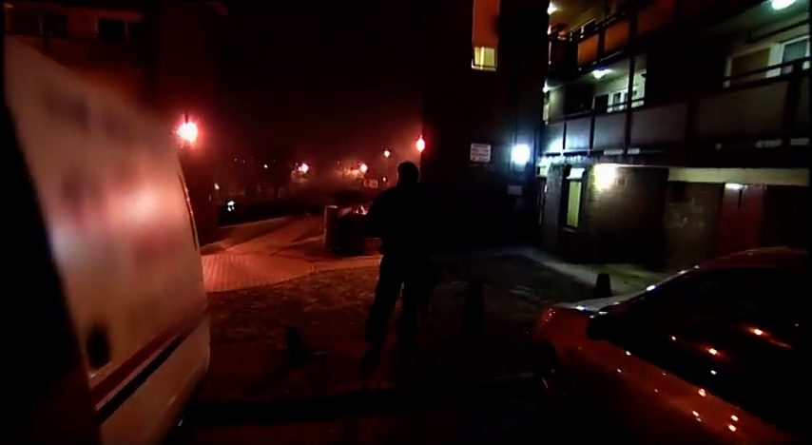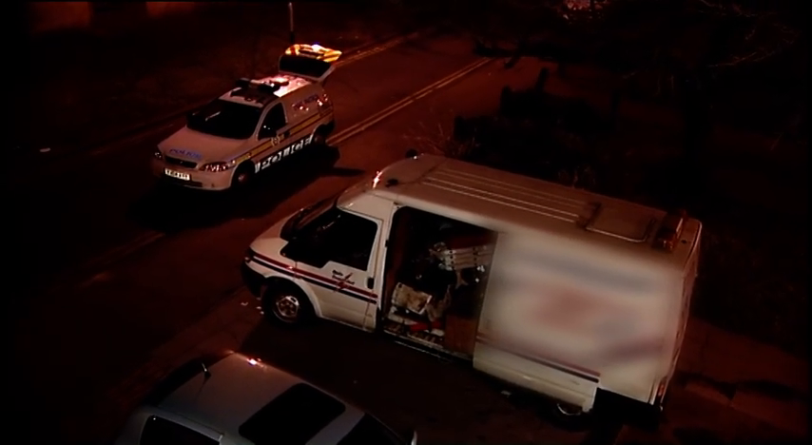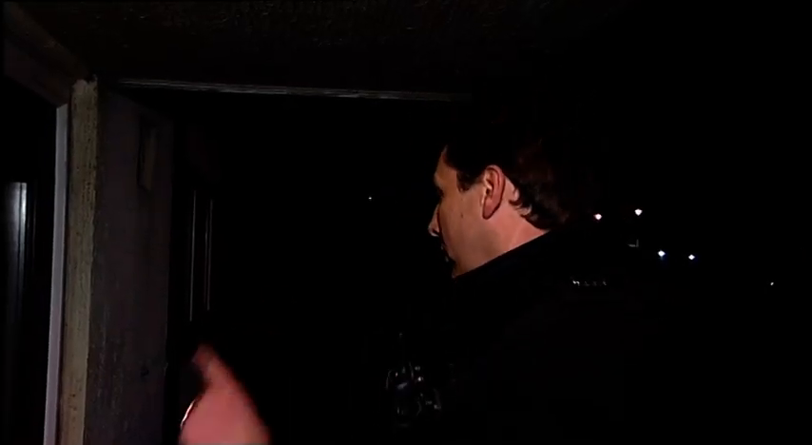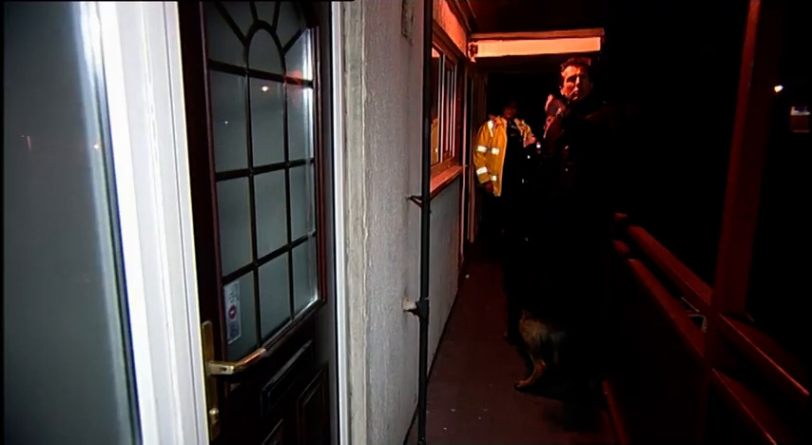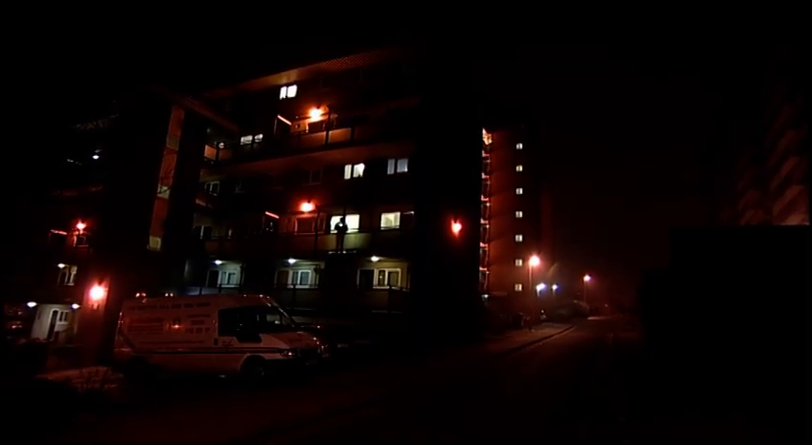Over in Pontefract, Otto and PC Yates are still after the thief they suspect has escaped into a block of flats. So we think he's either in this one or the one upstairs, but the witness isn't 100% sure which floor it is or which flat it is, so we're on a bit of a wing and a prayer at the moment. Do you know who lives here? A wing and a prayer is sometimes all the police need.